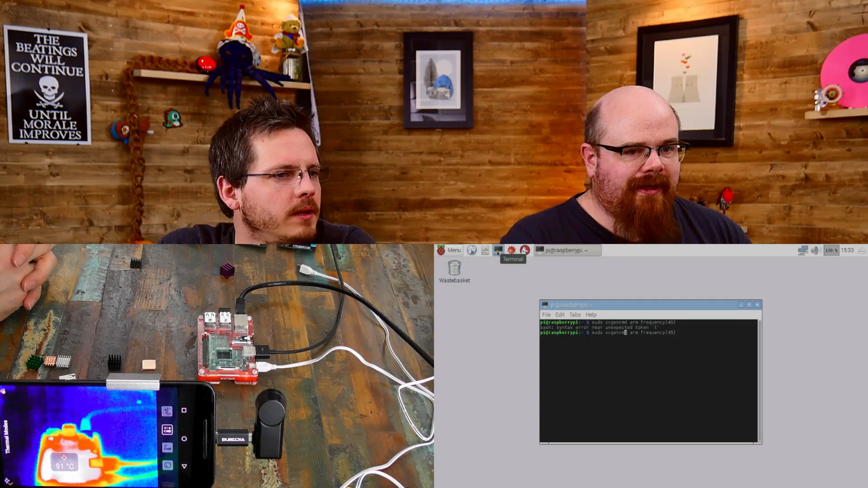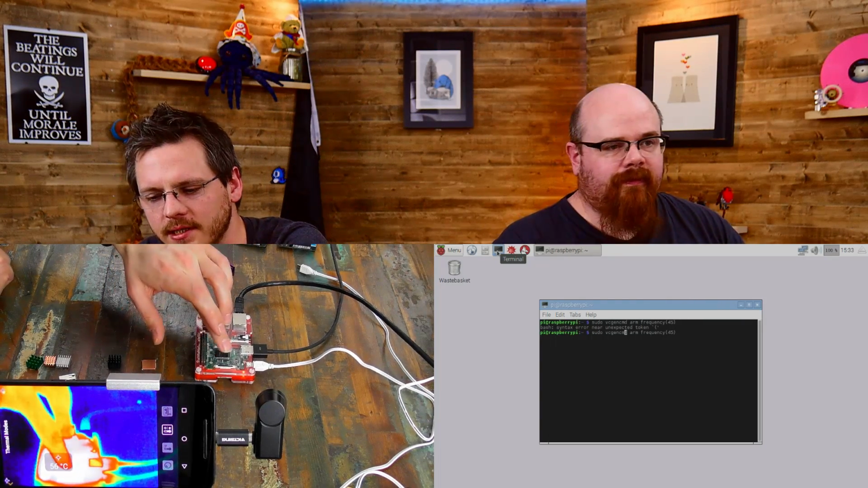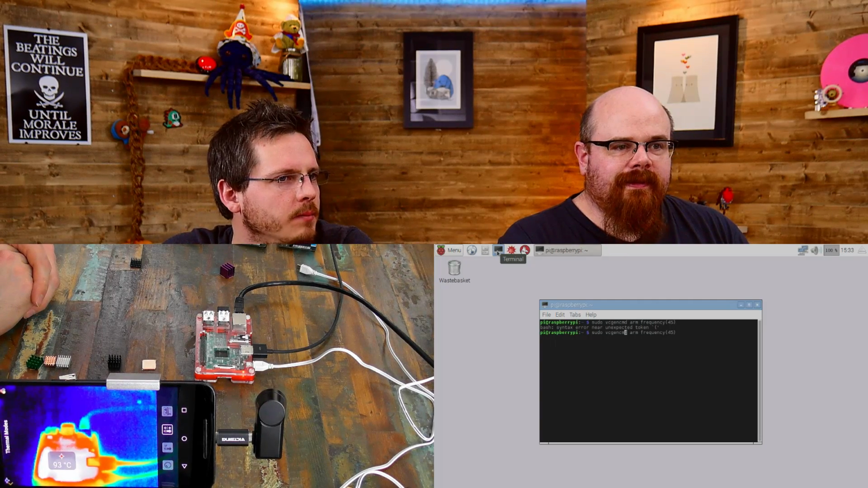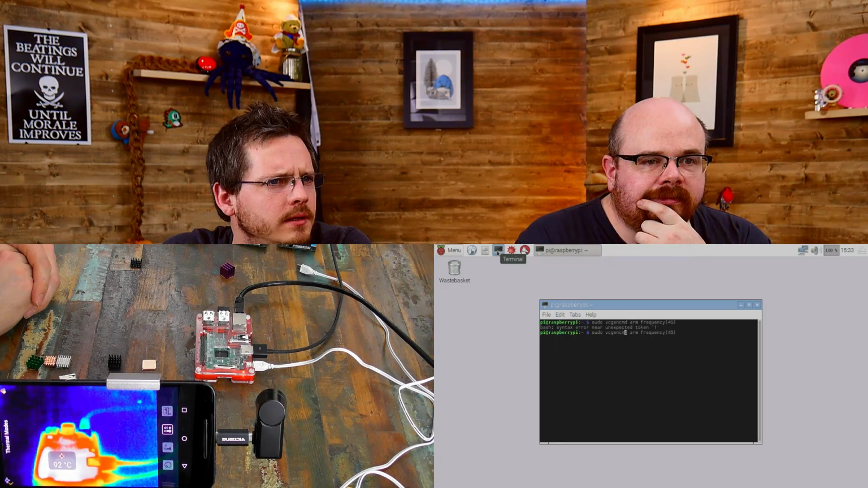Give it up. We're so done with Pi 3 heat. You know, it's an interesting subject, and it's different to the Pi 2 quite dramatically, but I don't think it's groundbreaking. It just is what it is.